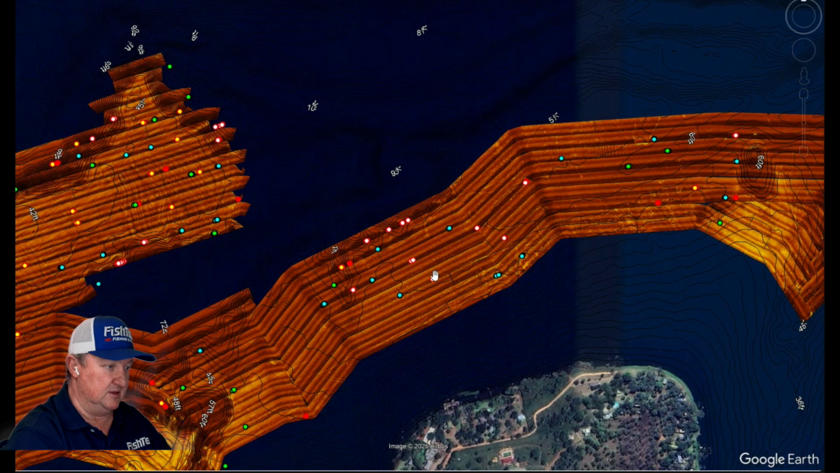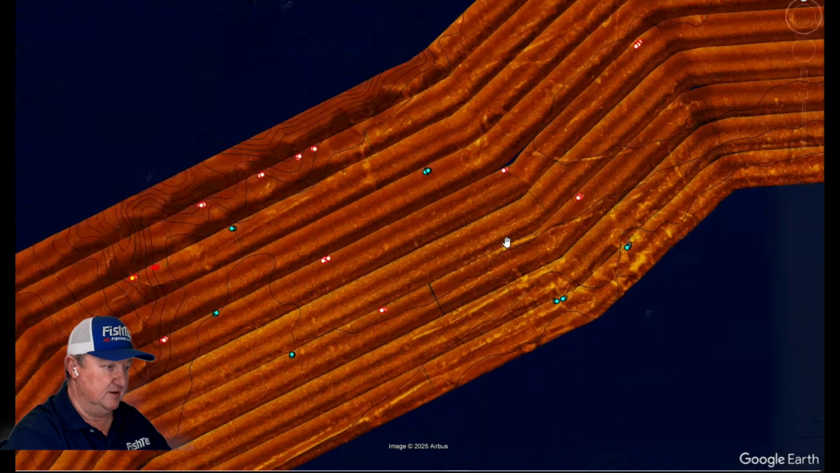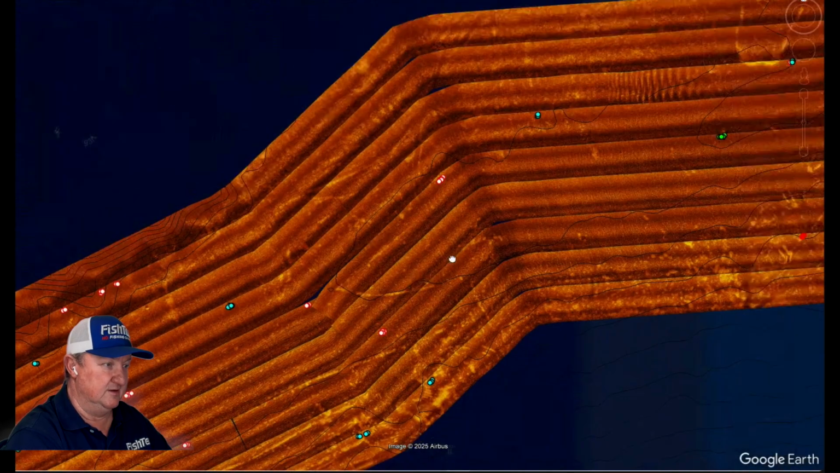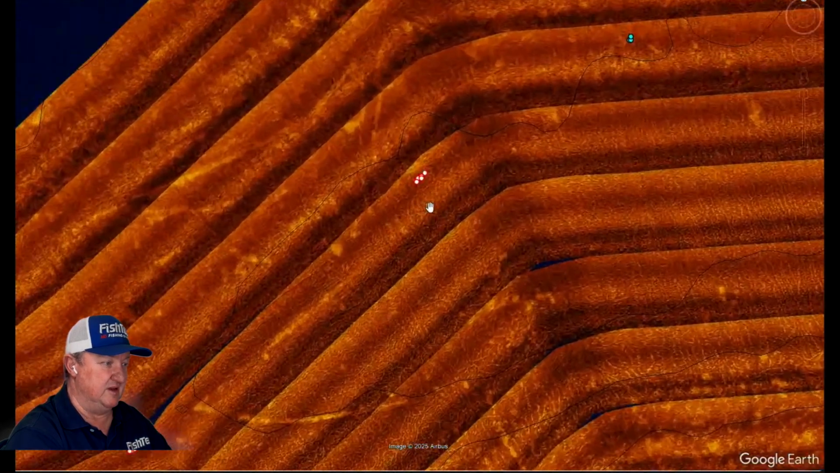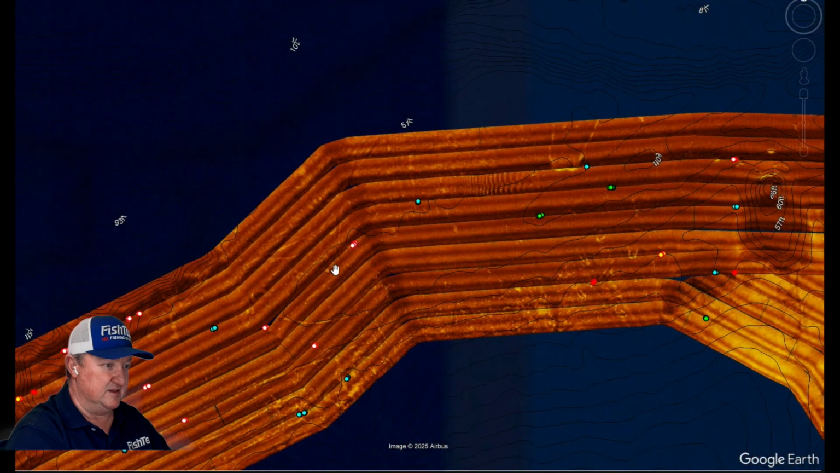Okay, except for these ones here. These are just hanging around in some deeper water here. You see, that just doesn't make any sense whatsoever, eh? That fish is there. And so these fish are quite close to the bottom, in this case here.